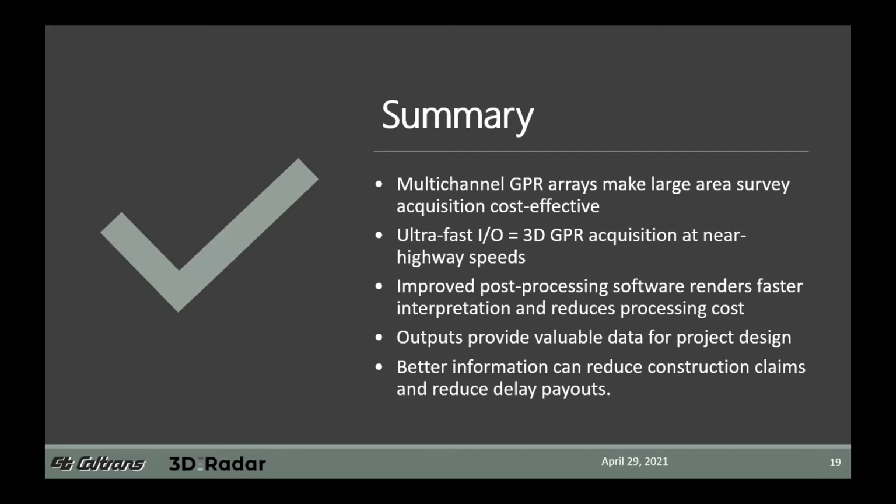The hardware would not be nearly as effective without the corresponding software application needed to efficiently process and present those results. And the outputs produced provided valuable data for project design. We find that the improved quality and quantity of information can help us reduce construction claims and reduce delay payouts related to unknown project risks. I hope those examples provided here give you some idea of the scope and quality improvement we've been able to achieve using the 3D radar system.